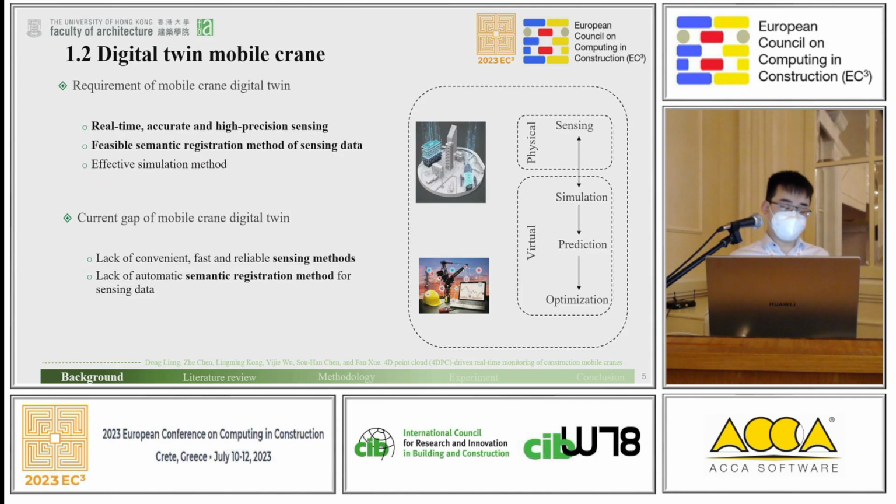In order to achieve a digital twin mobile crane, we need to satisfy the following requirements. First is real-time, accurate, and high-precision sensing or monitoring. The second is, when we get the sensing or monitoring data, we need to develop a feasible semantic registration method for the sensing data. The third is an effective simulation method. It's not the focus of my research.